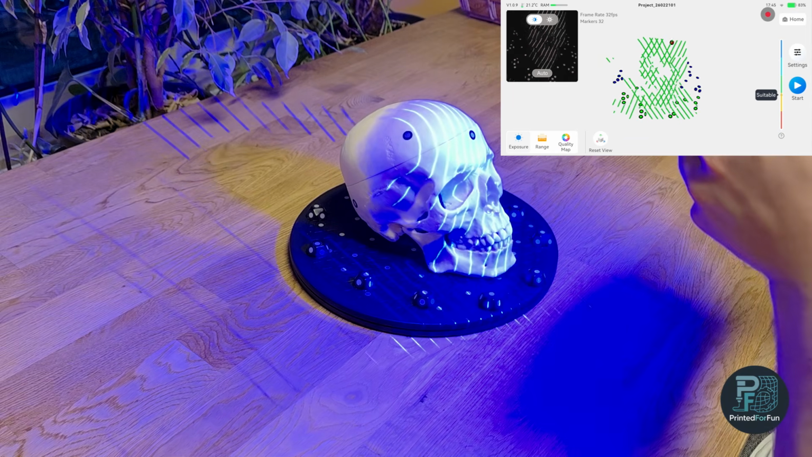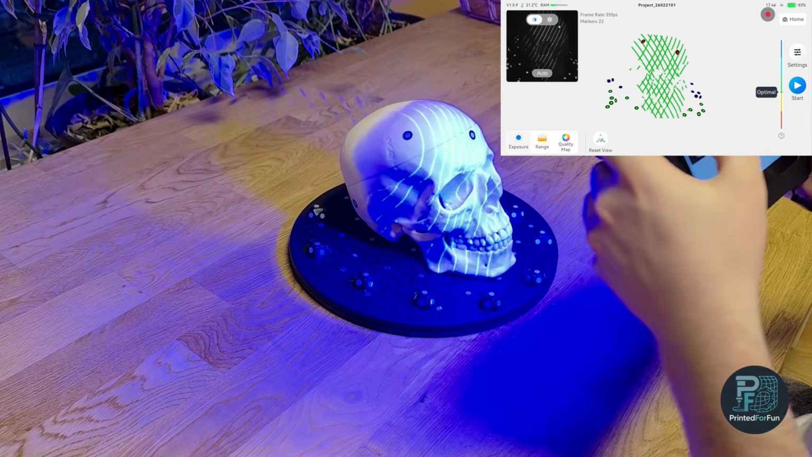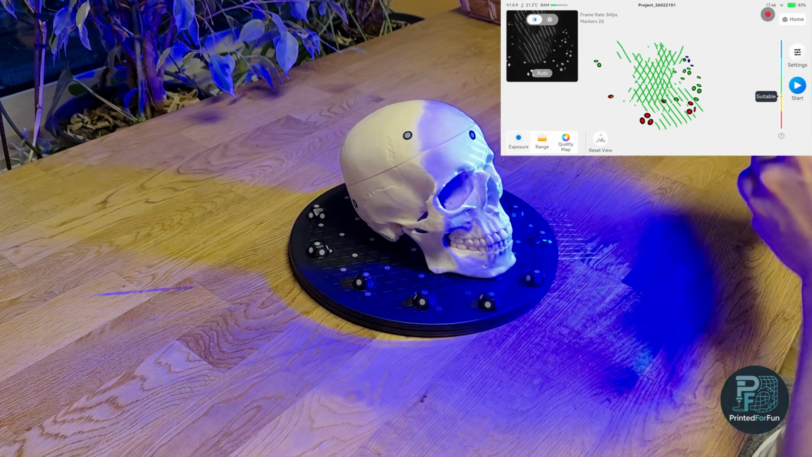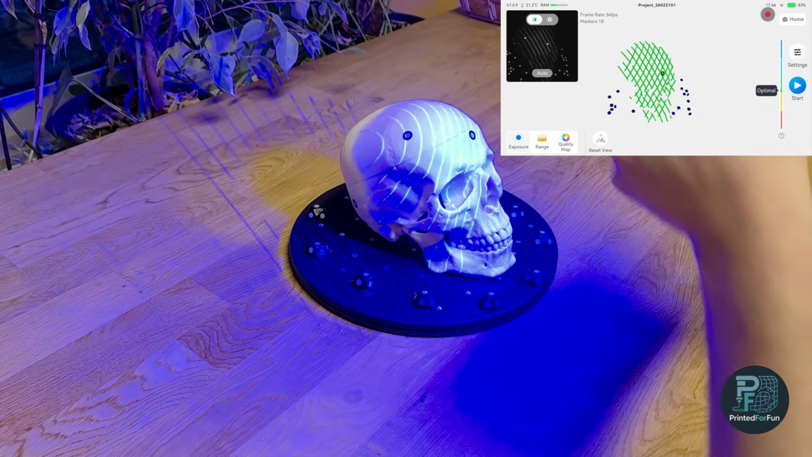The automatic exposure actually looks quite right. Maybe it's a bit on the brighter side. So as you can see, you don't want all your lines to be blown out, so overexposed, but this actually looks quite good. We're capturing a good amount of markers.